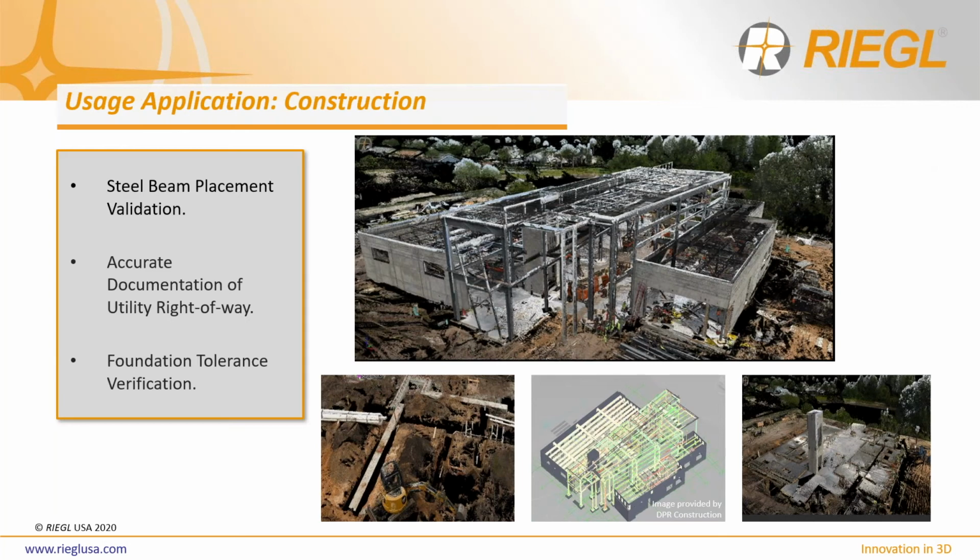Further use cases for construction applications are steel beam placement validation, as users can overlay a 3D CAD model onto the LiDAR point cloud and see where there is misalignment. Other use cases could be to ensure anchor bolts for tilt walls are correctly installed, as the misplacement of these anchor bolts can prove costly in time for repairs and money. Other features in the construction process that can be monitored is utility right-of-way to provide accurate documentation of plumbing, electrical, and data lines entering and leaving the building.